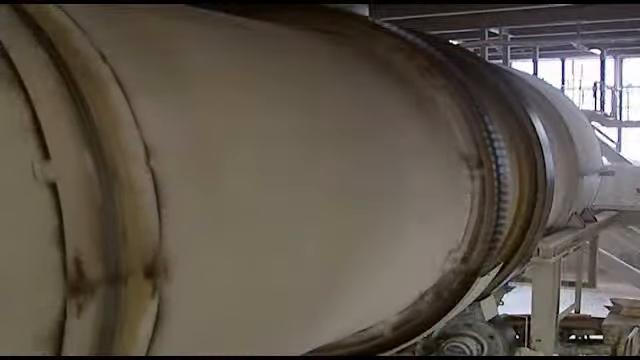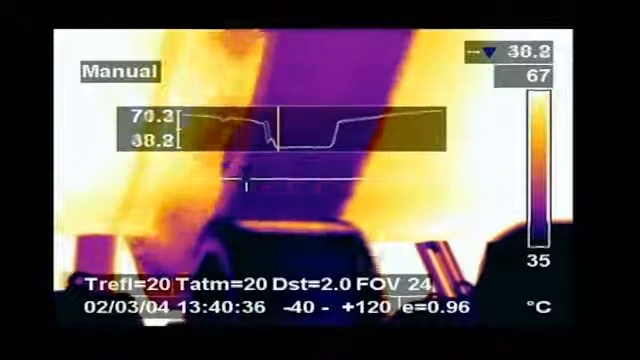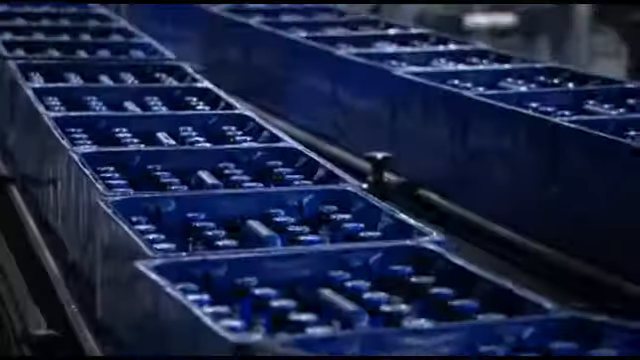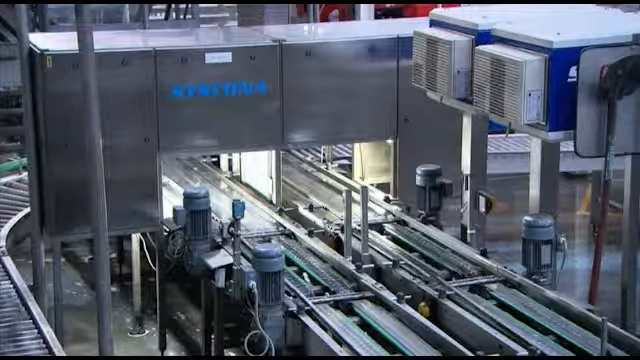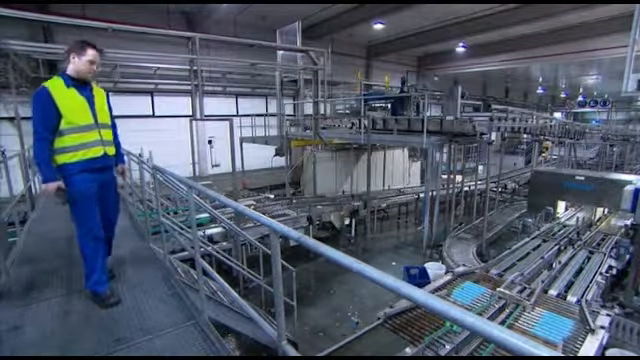Thermal data can be an invaluable source of complementary information to vibration studies in mechanical equipment monitoring. Mechanical systems will heat up if there's a misalignment at some point in the system. Thanks to features such as line profiles, you will immediately see if there's a problem. Conveyor belts are another example of moving parts. If a roller is worn out, it will clearly show in the thermal image so that it can be replaced.